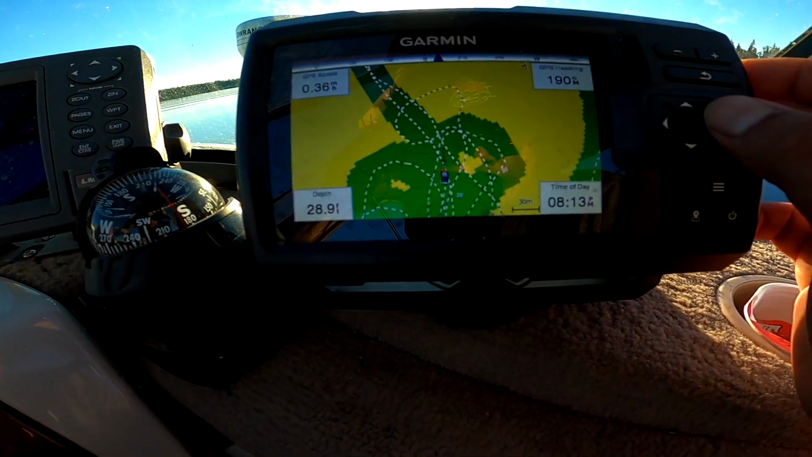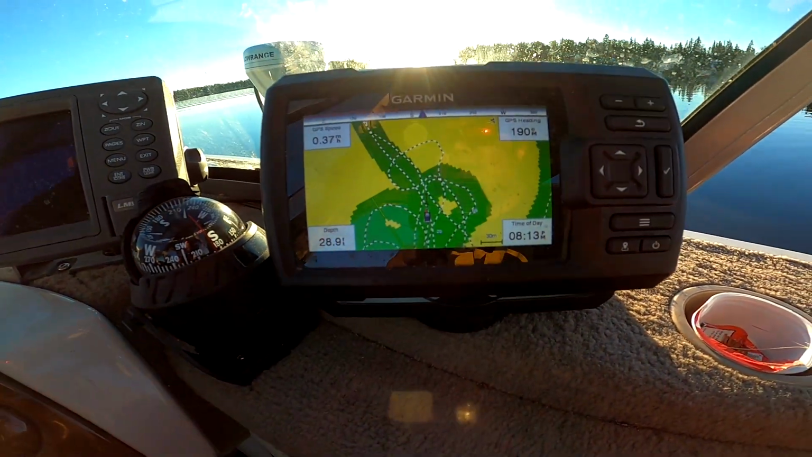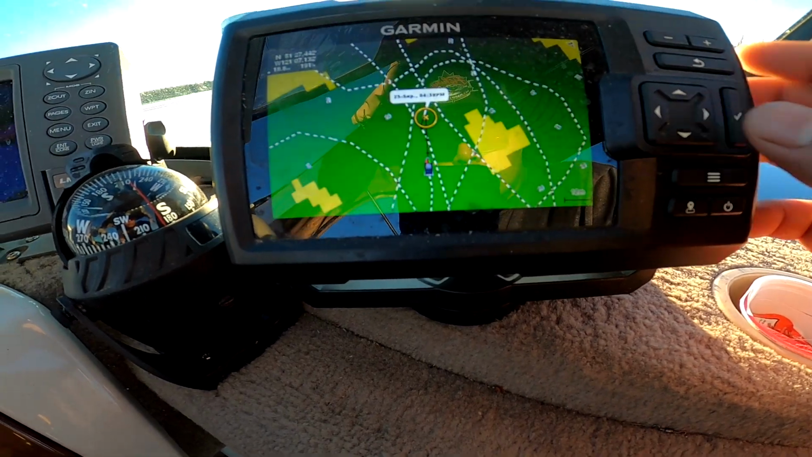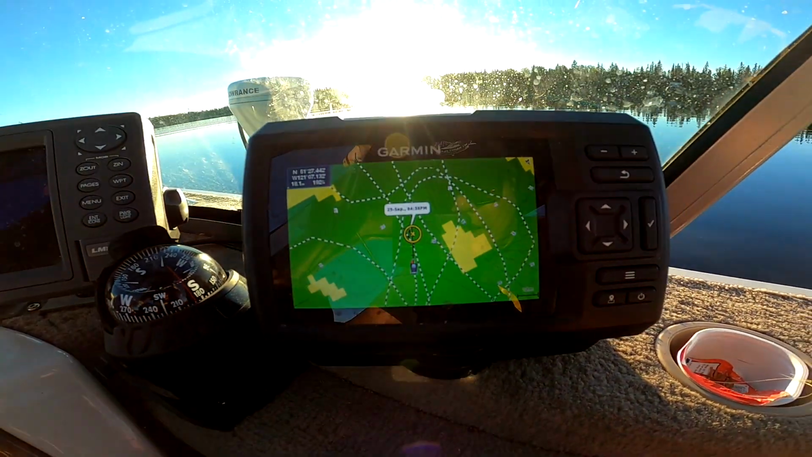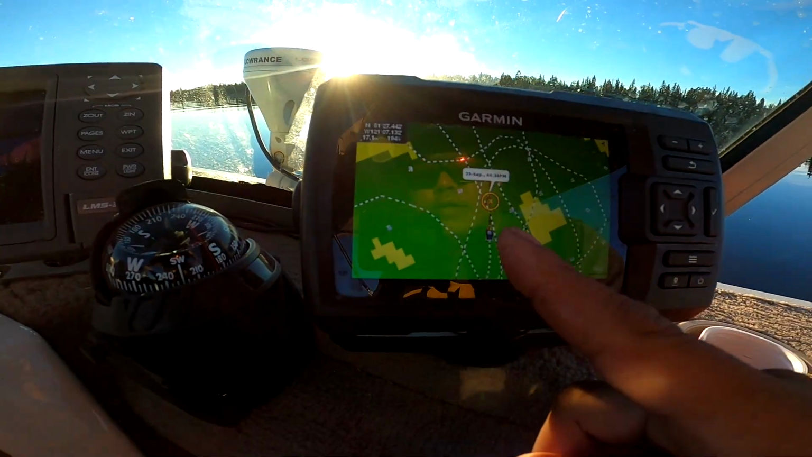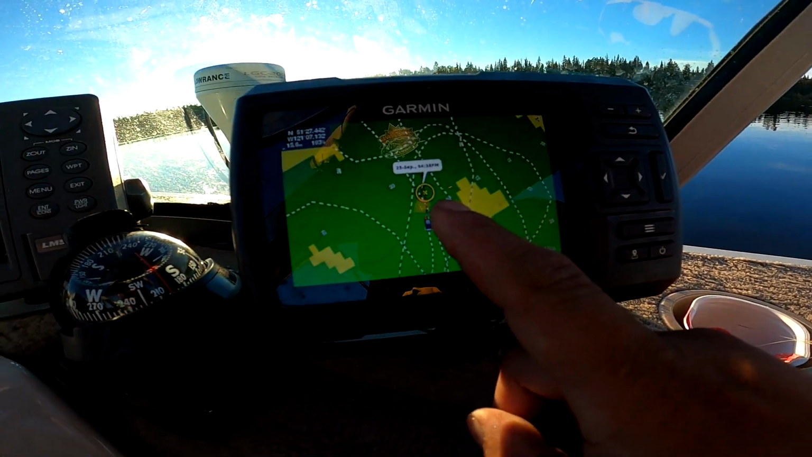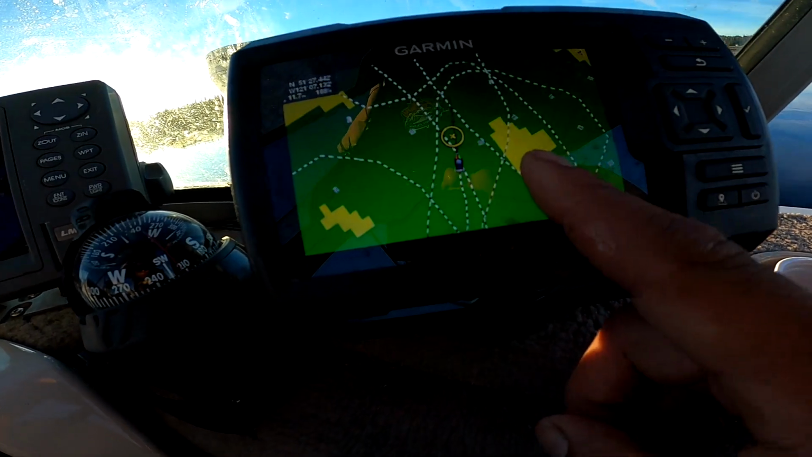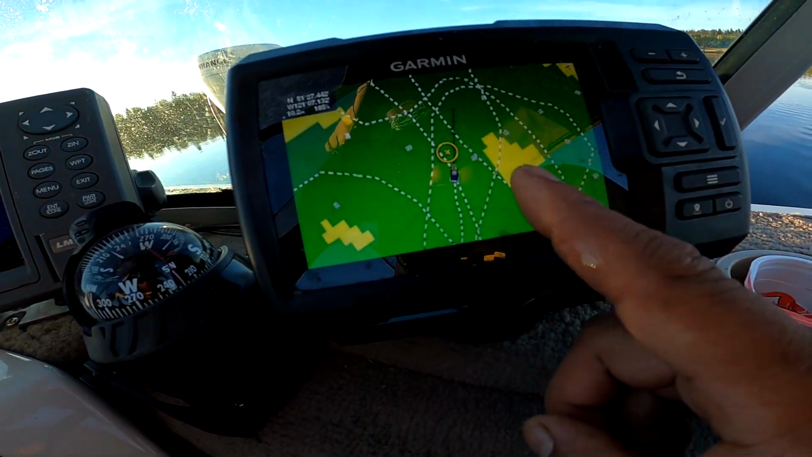So let's go show you guys what I mean. Let's go to this portion right here. As you guys can see there, I'm gonna make this right. So that's the boat right there. I'm gonna make it right. See, I never had these numbers before. It's noted that that's 28 feet in depth, and over here is a big question mark. We don't know what that is.